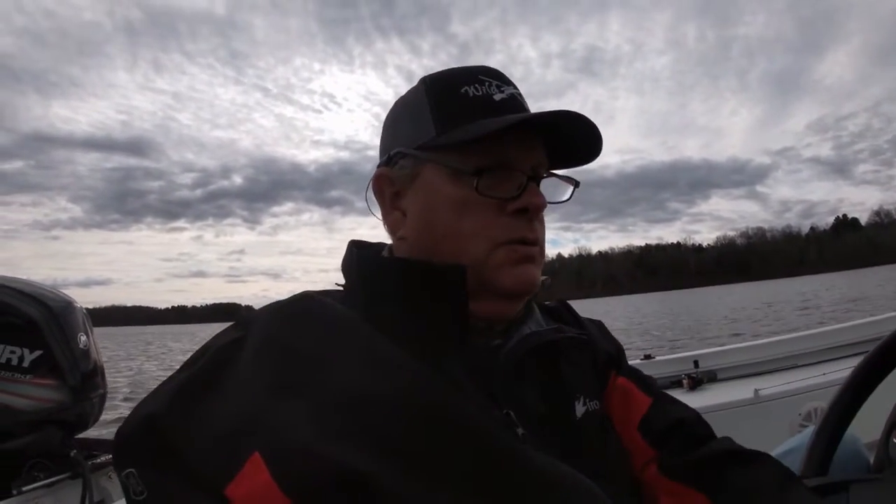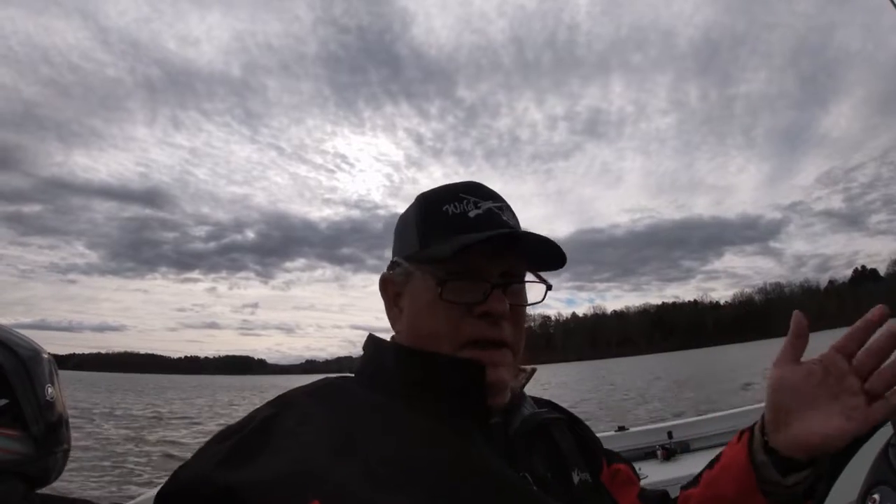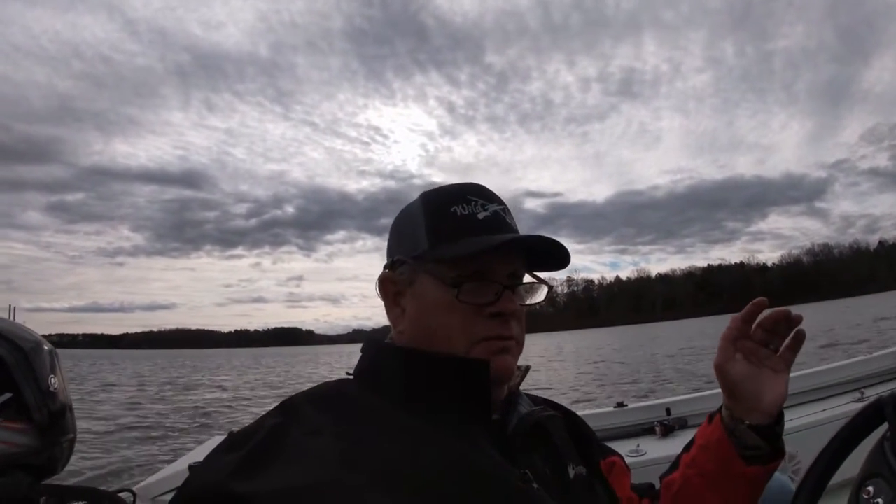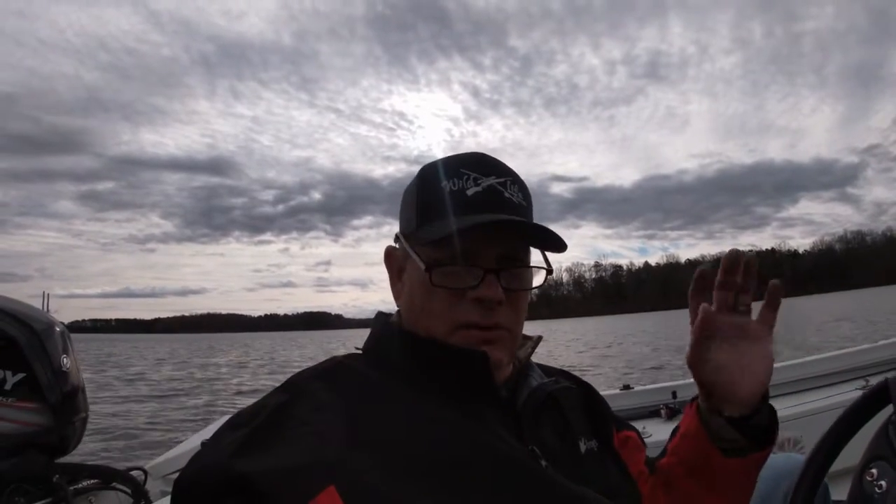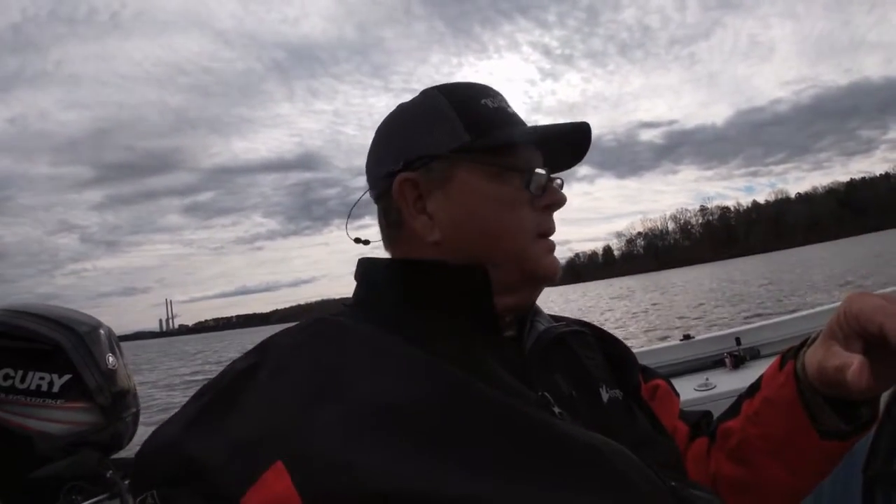So now I will take the boat back over there and I will get close and we're gonna fish it. When I find it with the live scope, I'll look at it. If it's got fish on it, I'll drop a buoy on it and then I'll start fishing it.